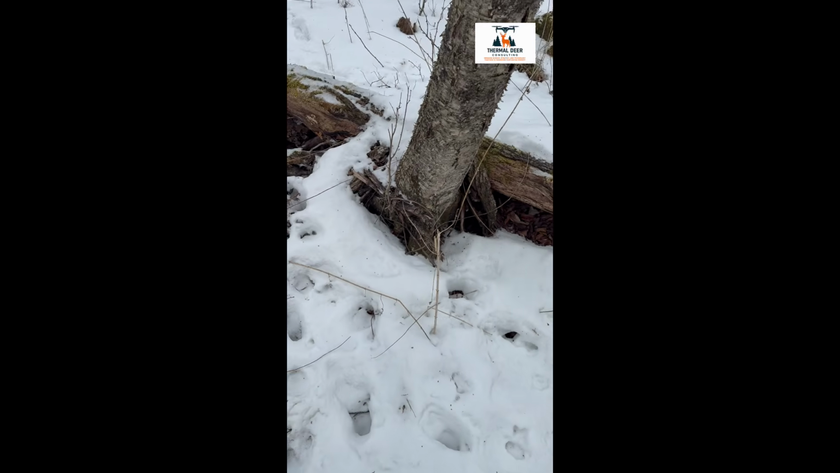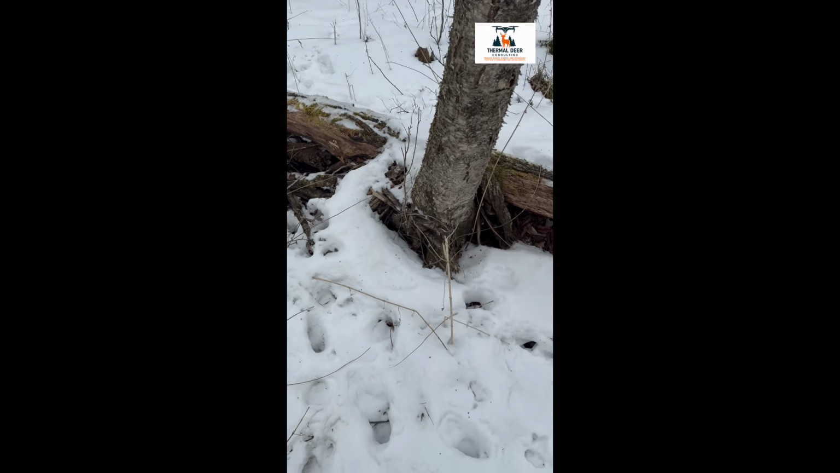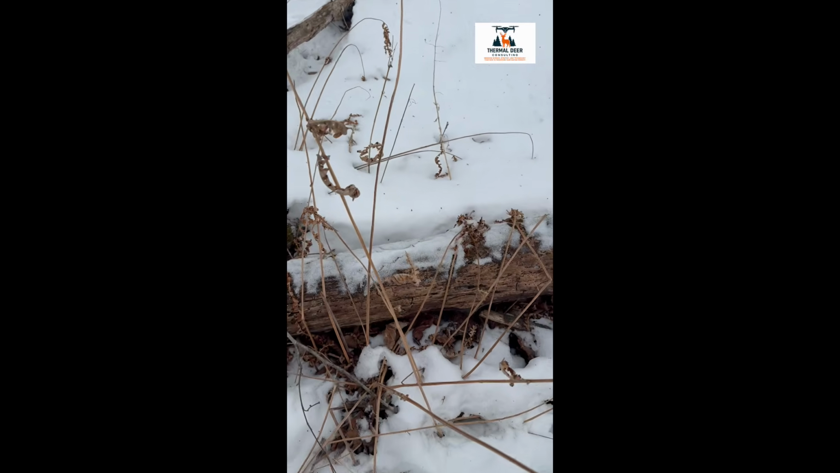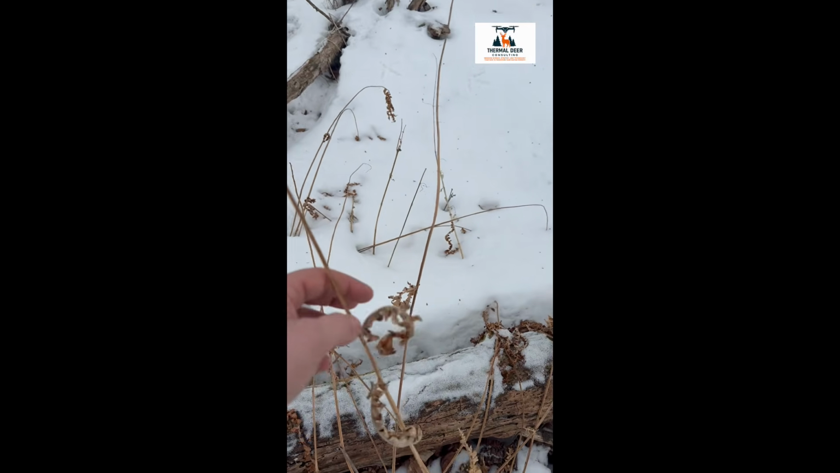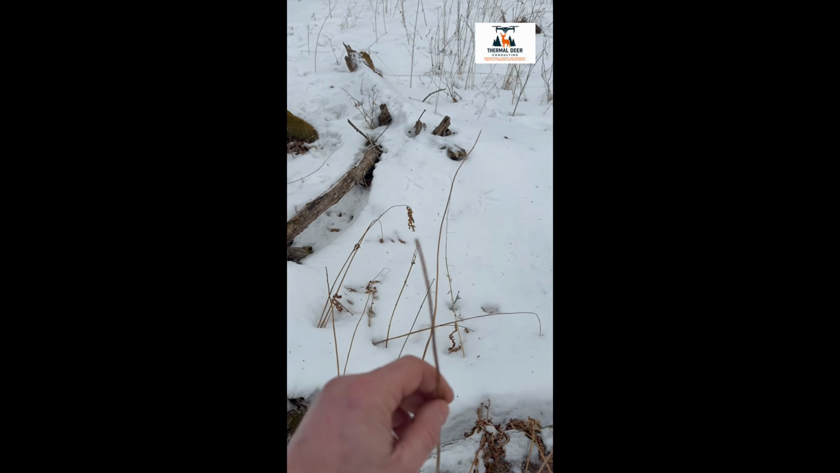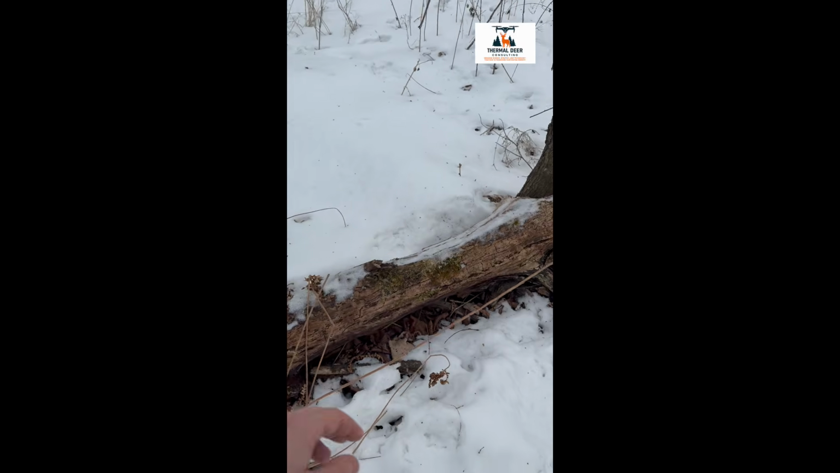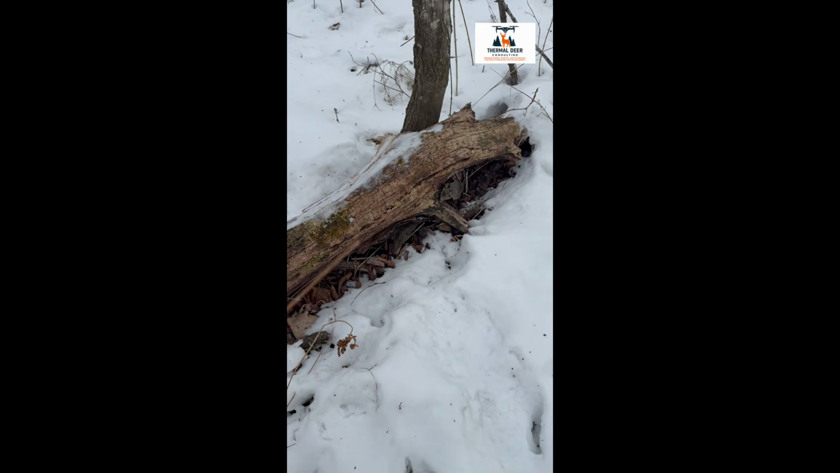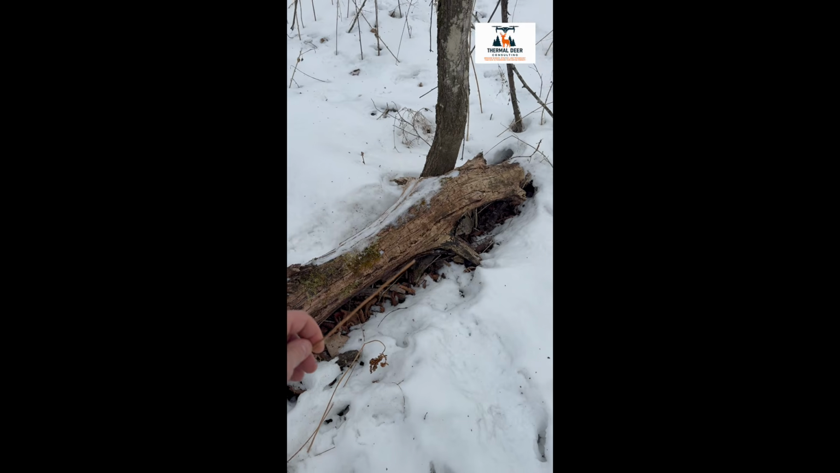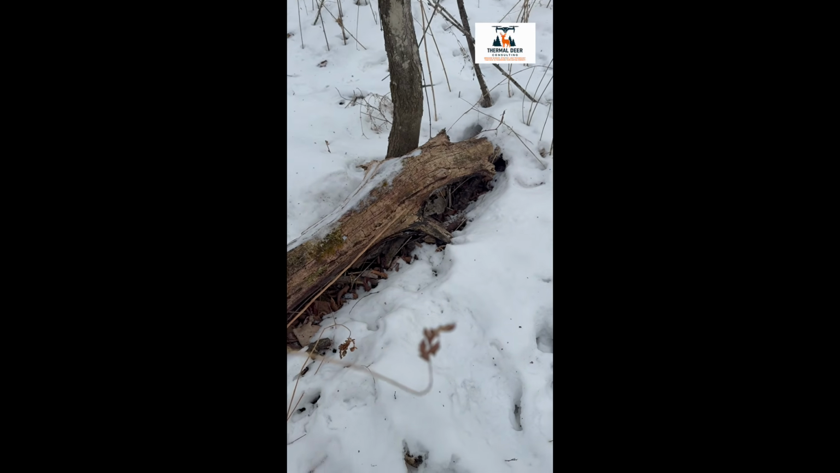The evidence is extremely subtle, but if you look closely, you can see deer browse. Fine fern leaves removed, stalks cut crisply off the main plant. This isn't corn. This isn't soybean fields. These are native plants. Plants deer have evolved to survive on for thousands of years.